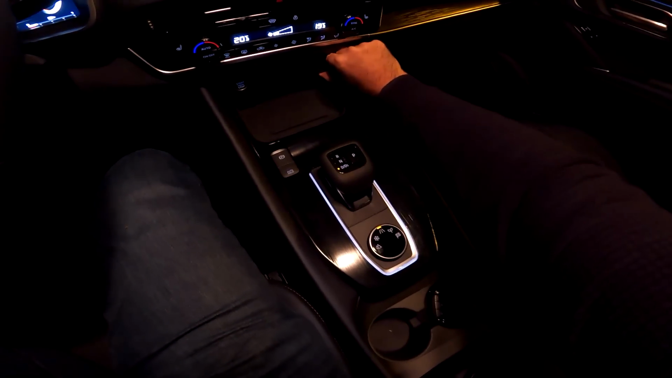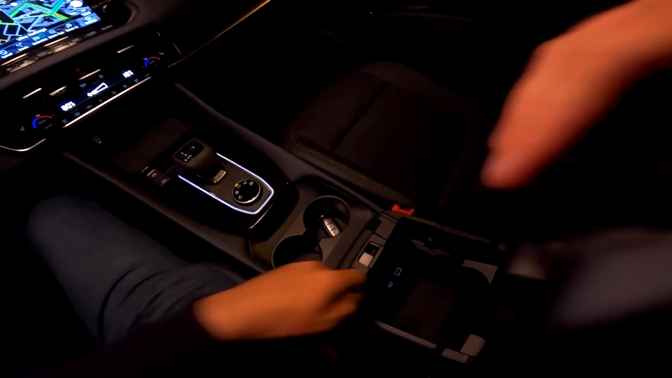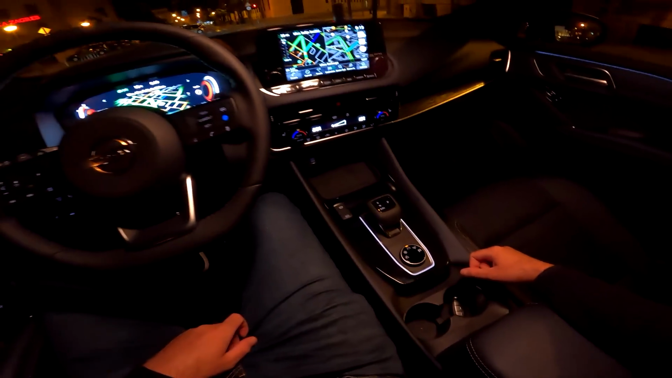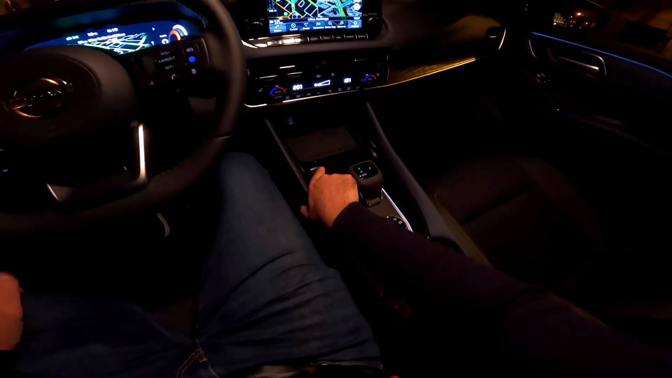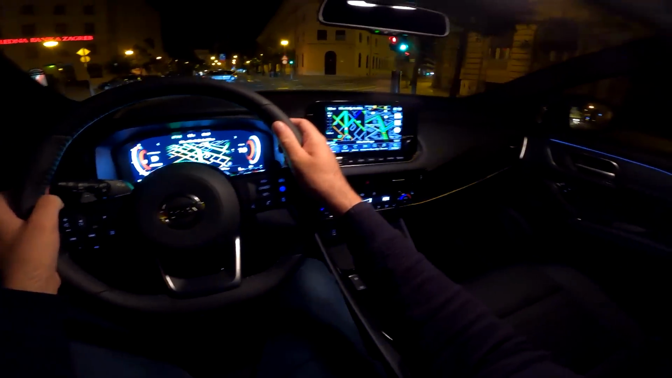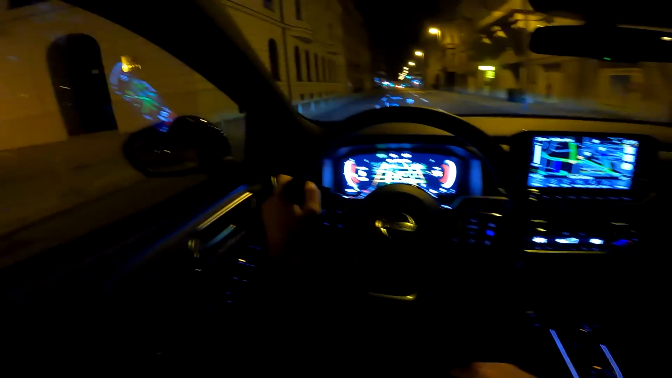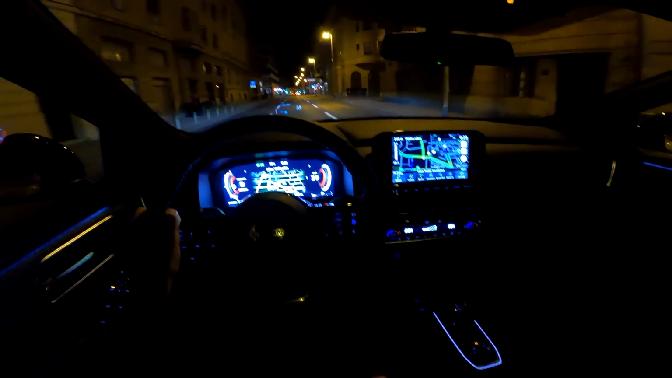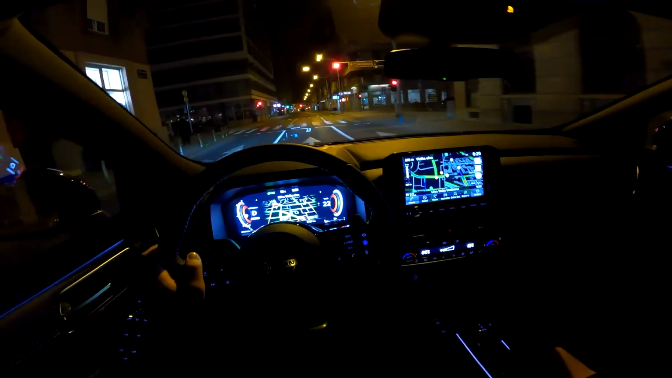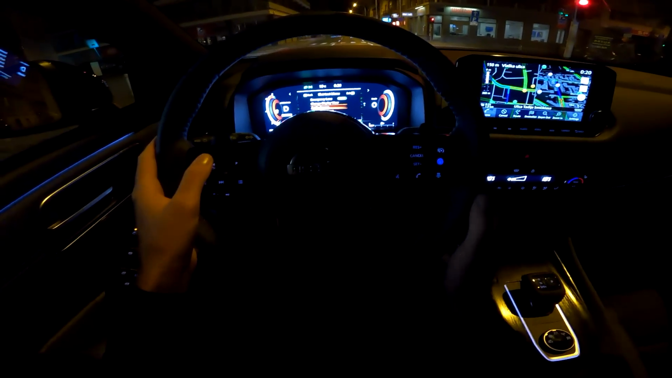Wireless charger for the phone, 12-volt power outlet is here. If you open this, you will find the USB-C port and classic USB port. 2 cup holders, not adjustable, but they hold the drinks without any problems. Auto hold function, electronic parking brake, and also the ambient lights. They call it the mood lighting. I'm not sure if you can see it, but it's here. This is also illuminated, so it's only in white color, and you see them on the doors there. So those 3, and here is where you can adjust that.